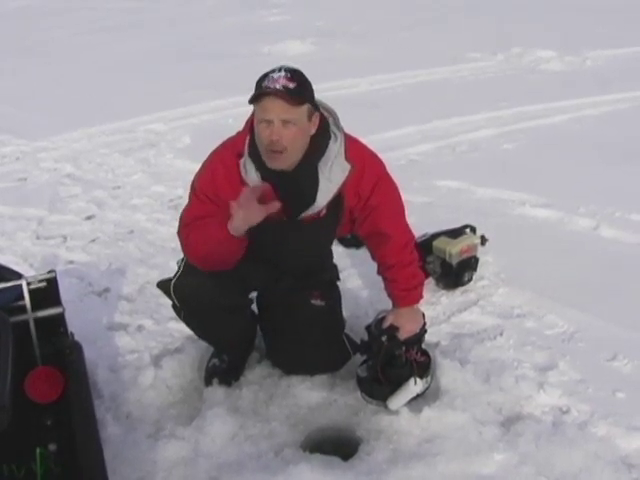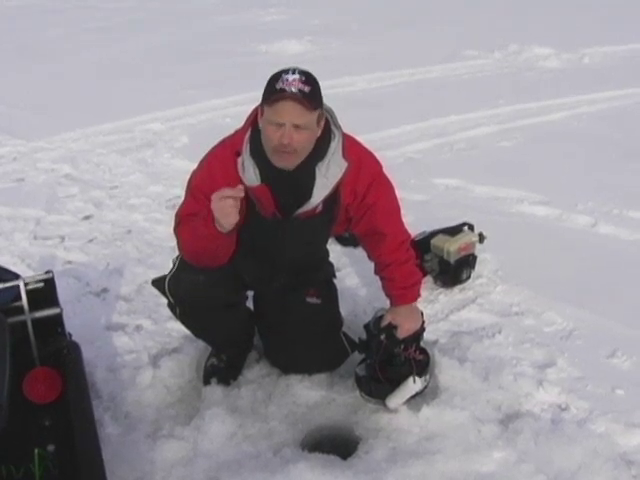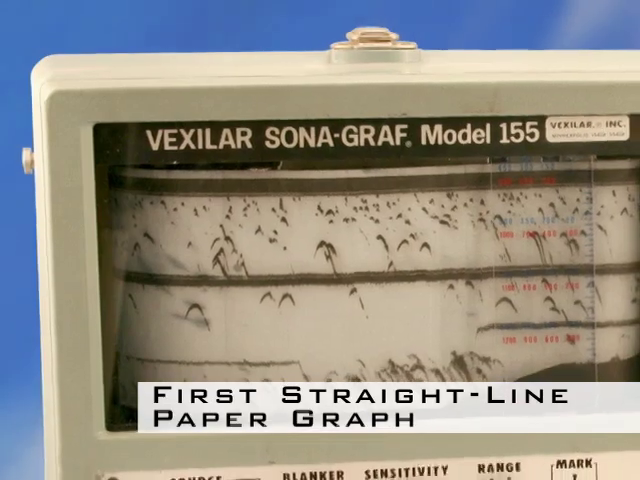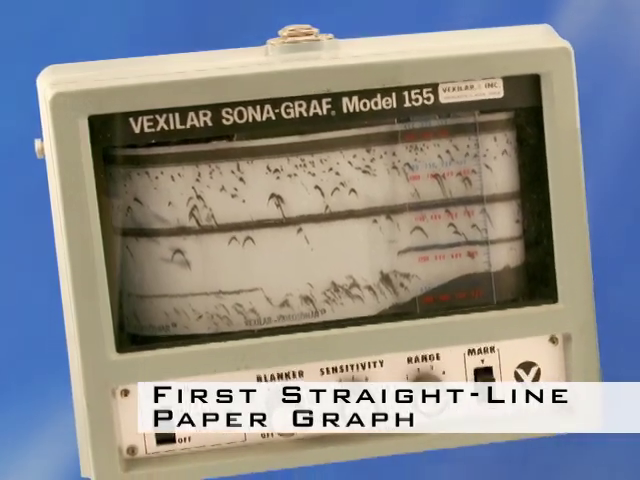Now, Vexilar has been around for many, many years. It's a common name among sportsmen. They started back in, I think, the 1960s or so, and they were the first pioneers in sonar. They were the guys who developed the first paper graph. Now, the paper graph really got popular on Lake Michigan, and Vexilar was the number one sonar system in the 70s